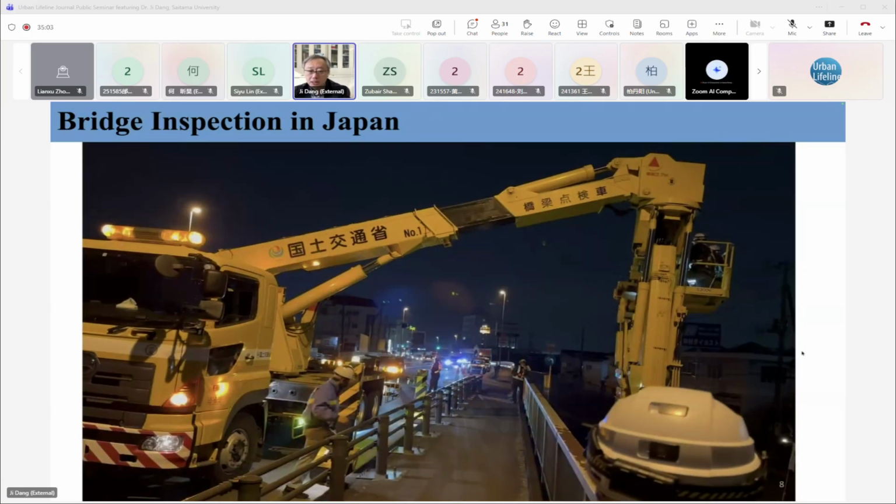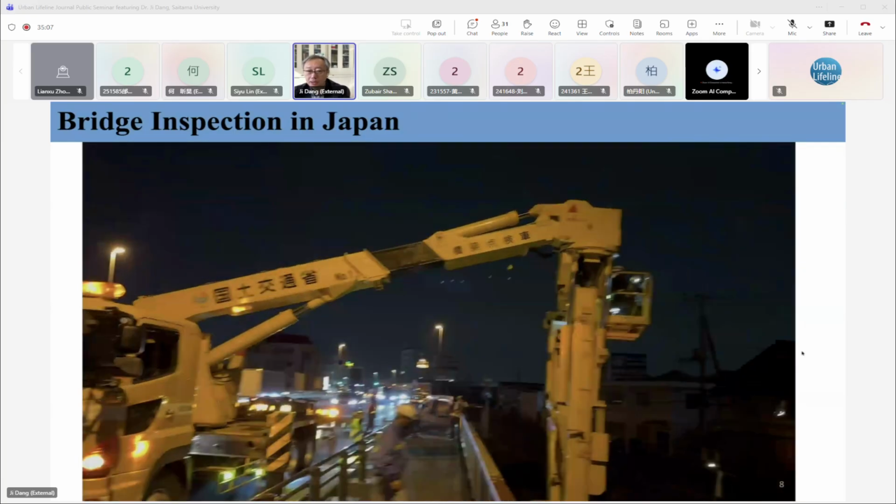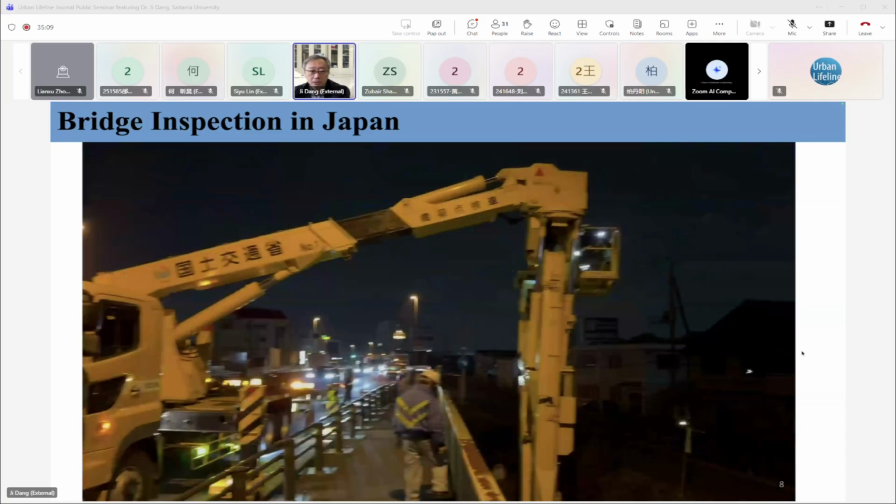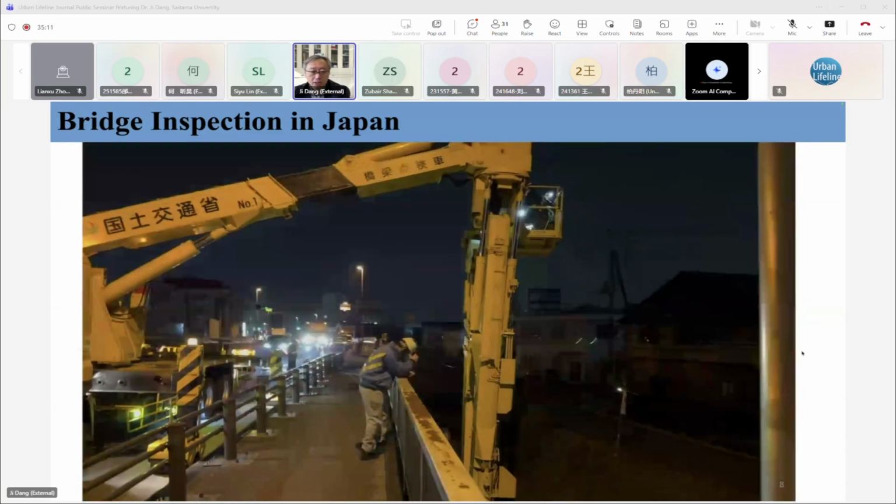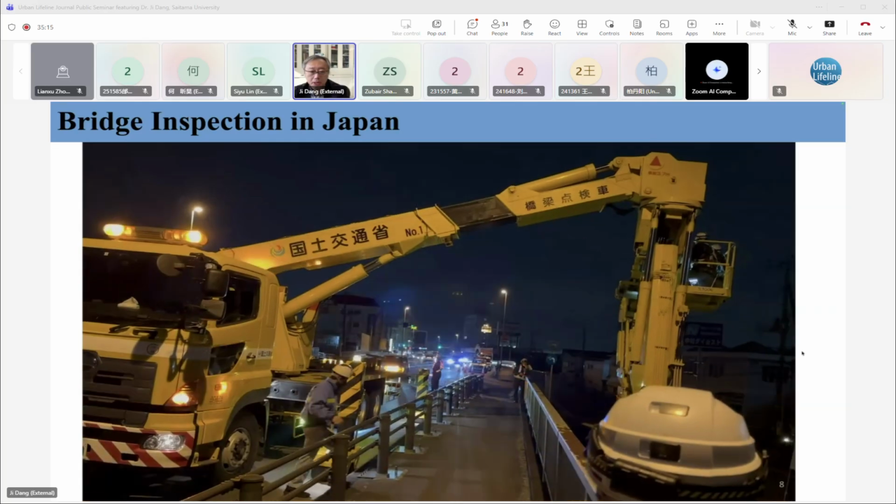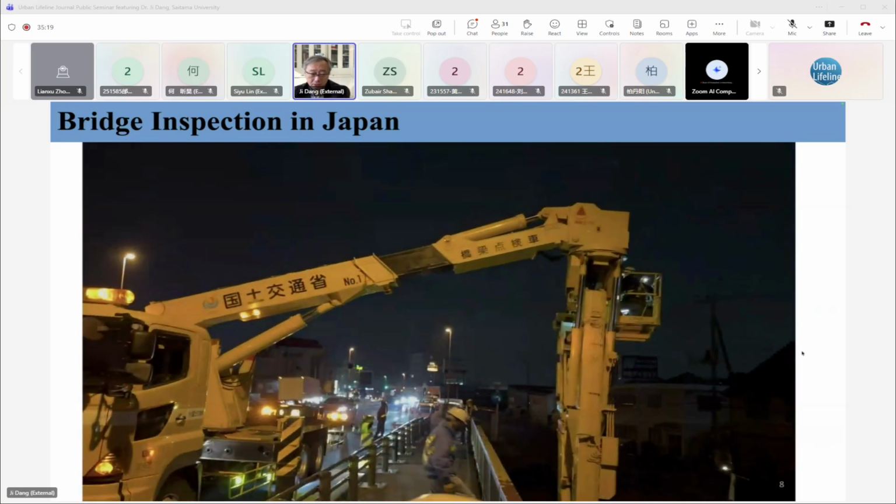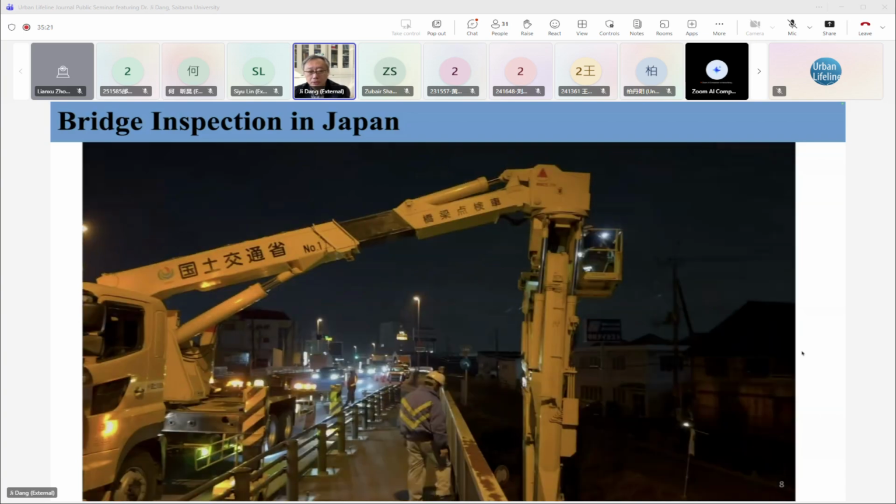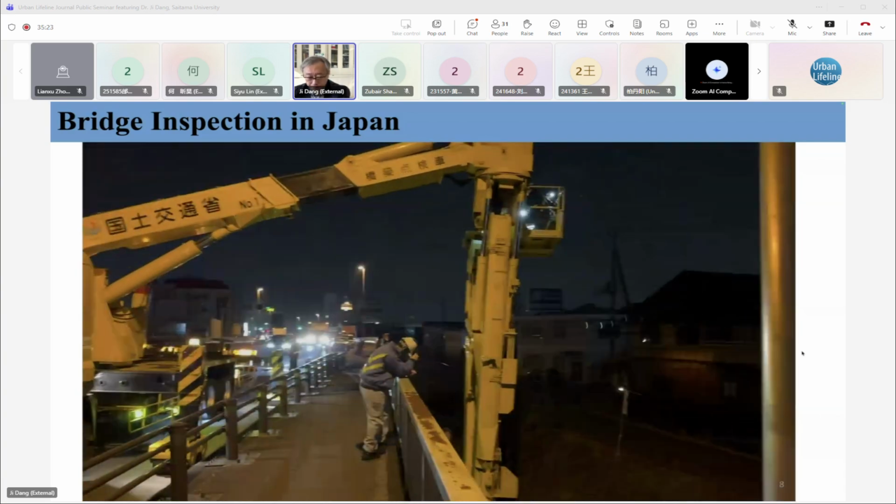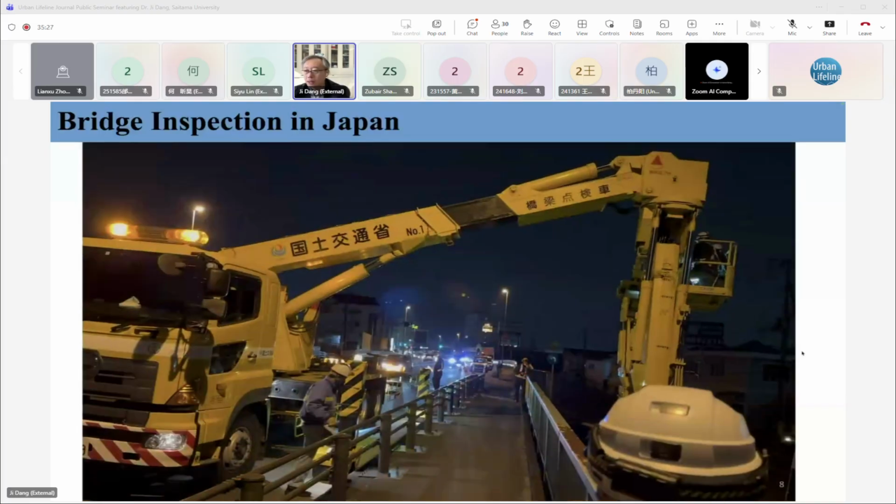This is not the earthquake emergency inspection, but the traditional bridge inspection in Japan. For a large bridge, there needs to be traffic regulation, and a special machine is needed to go under the bridge to check it.